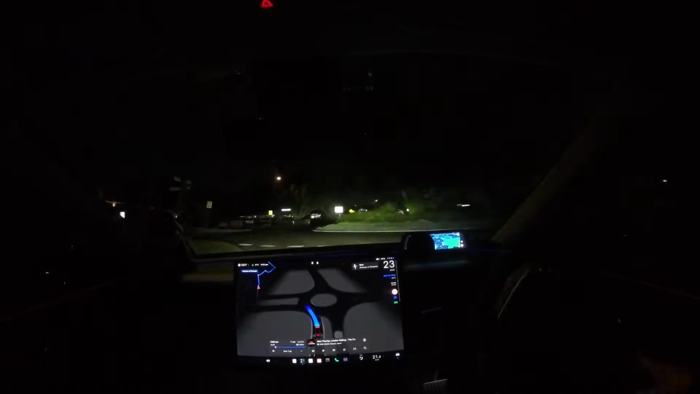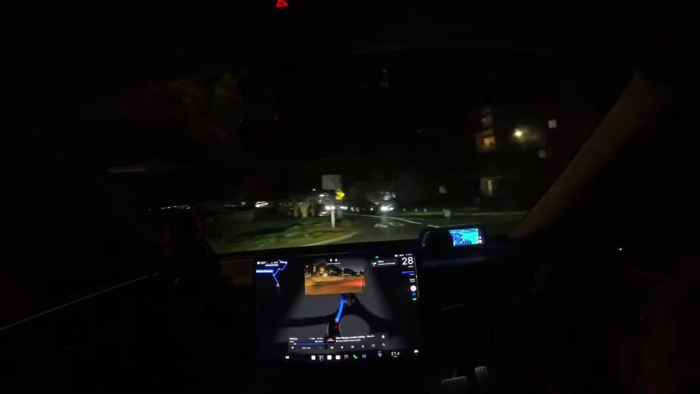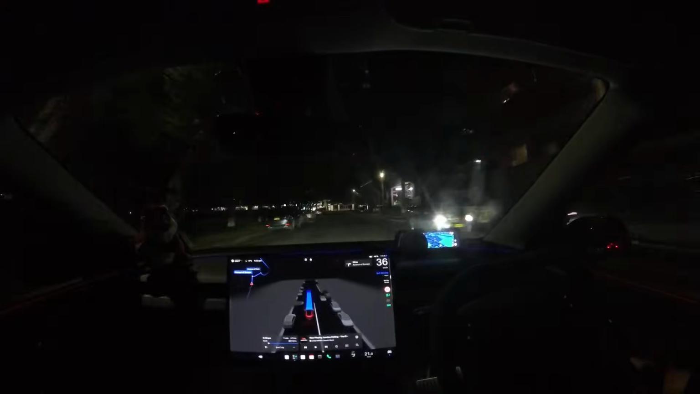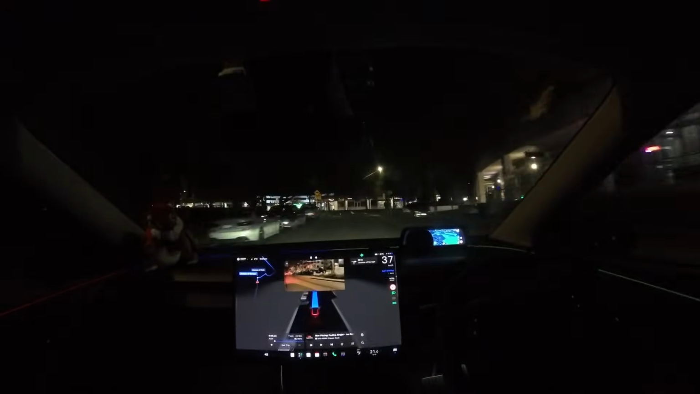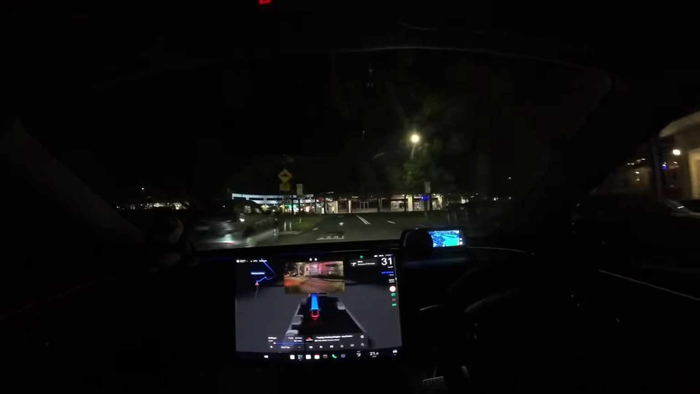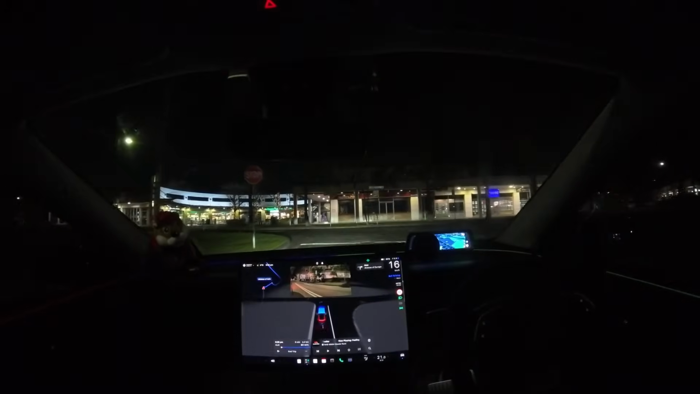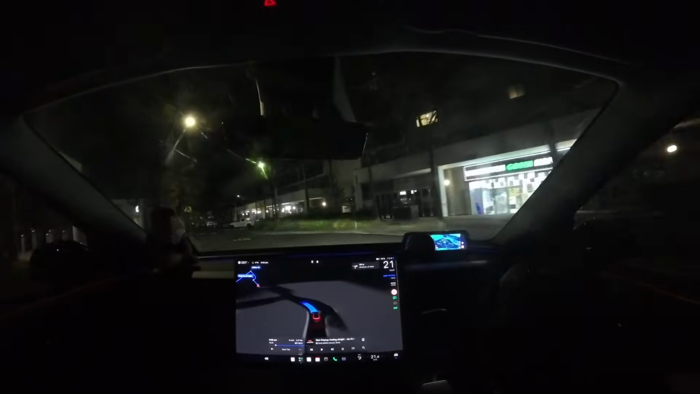I think it had probably got confused around the bright lights. Oh, there we go. Now it's doing the actual roundabout exit. Oh, that's a bit fast. Okay, so I don't think it actually saw the speed bump and didn't slow down. Oh, there we go. So those speed bumps there, it doesn't actually recognize as a speed bump. So that's okay. That's all right. It's fine. All right, what are you going to do here?